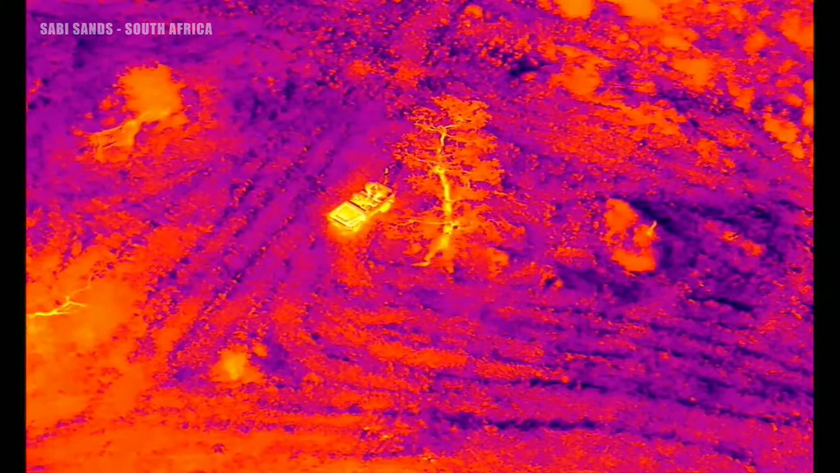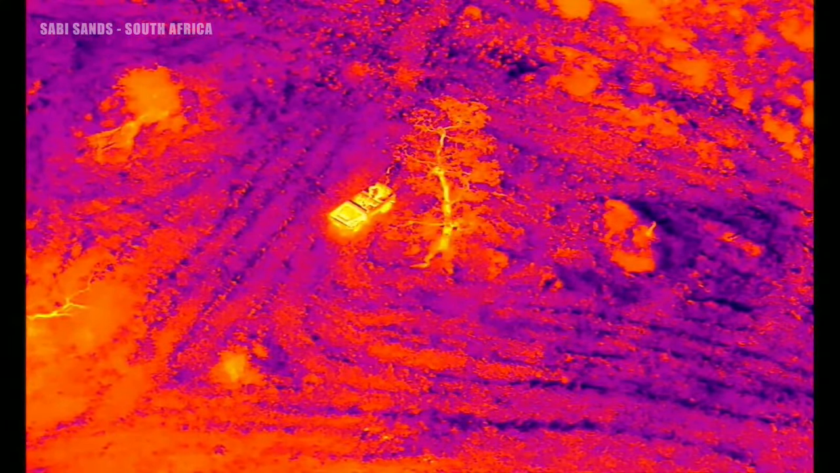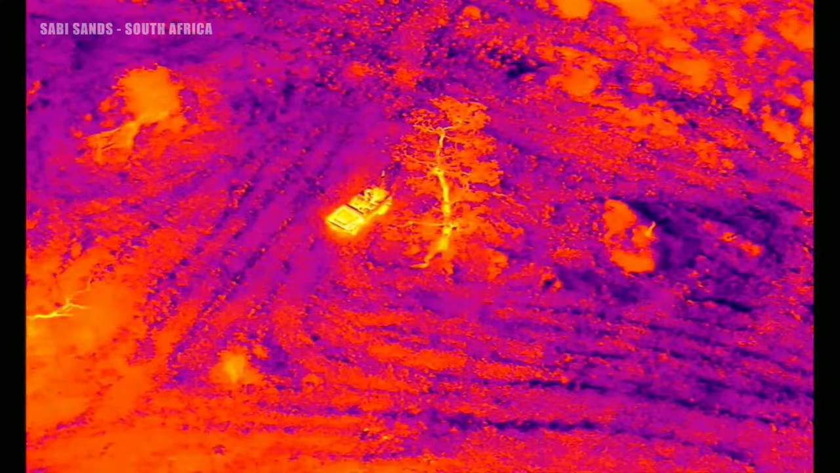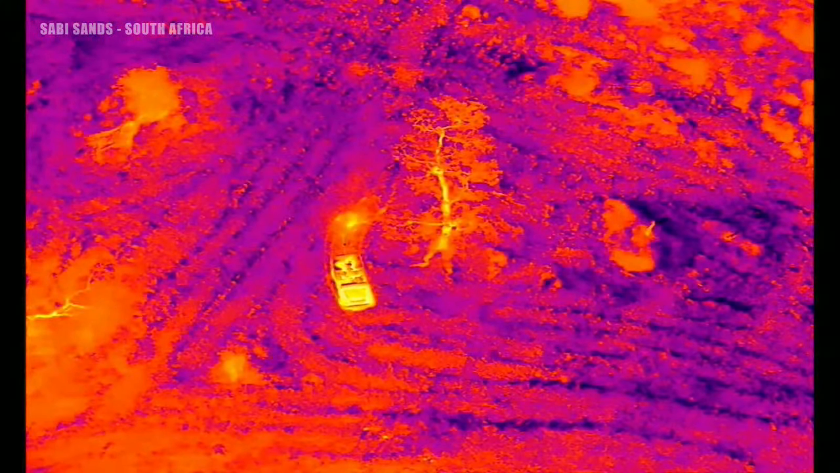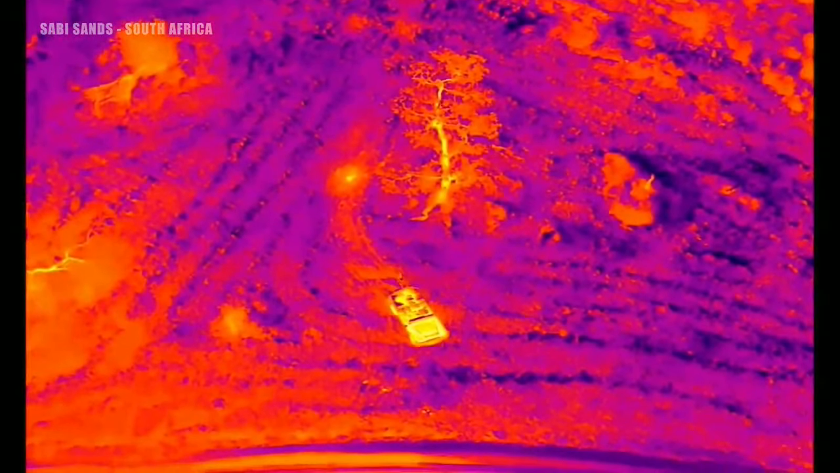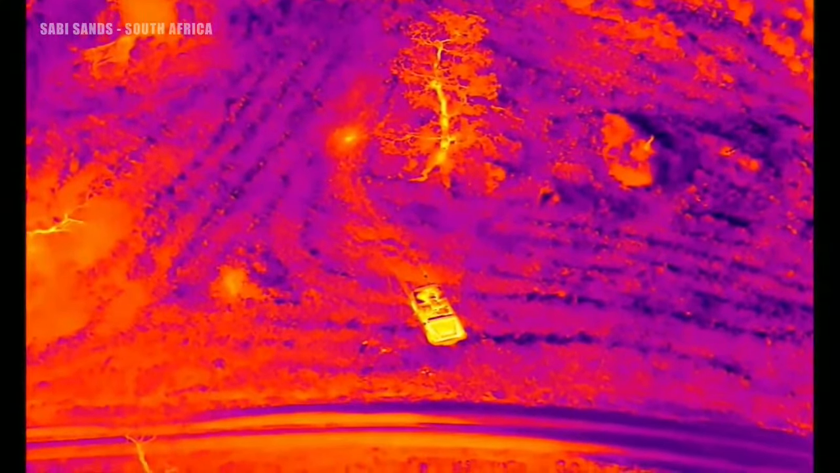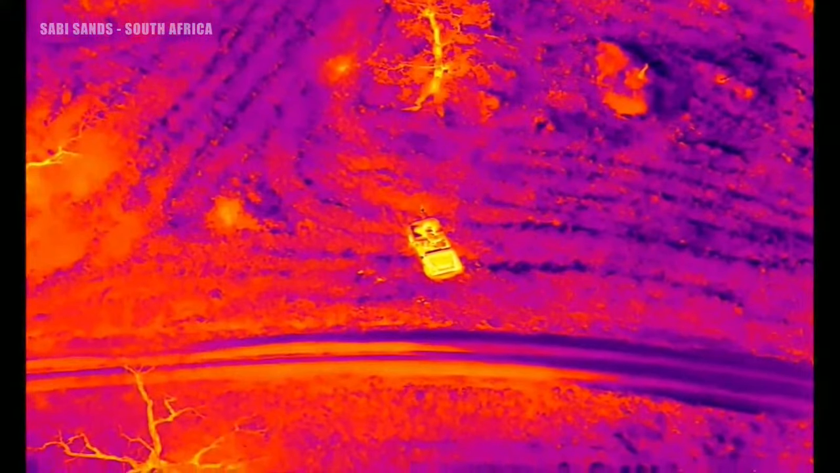If you could move forward and to the left. Copy that. Now straight, and straighten up a little to your right. On your right, and stop. Do you see something on your right there? To me, they look like little scrub hares.